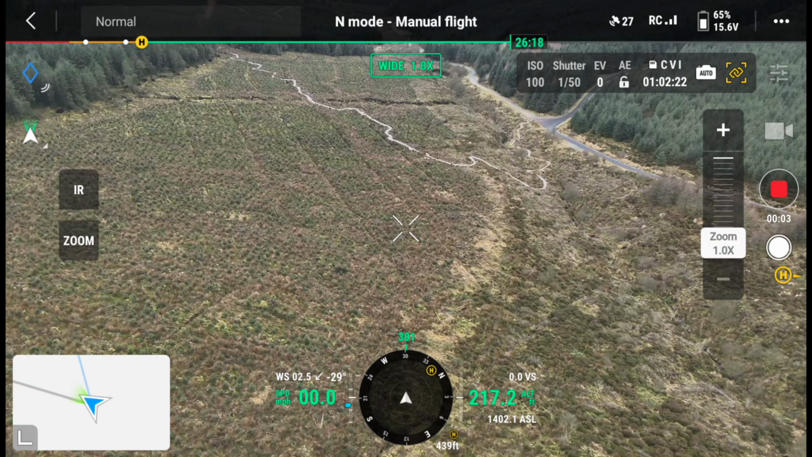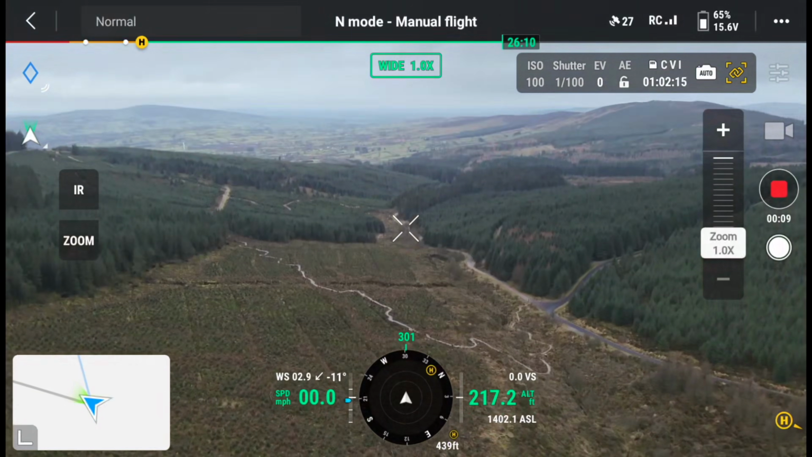So today I've come to the Gortin Glens just outside of Omagh, and I'm going to give you a little demo of the drone. Alright guys, so I have got the drone up in the air now, and as you'll see from the screen, here we are out in Gortin Glens.